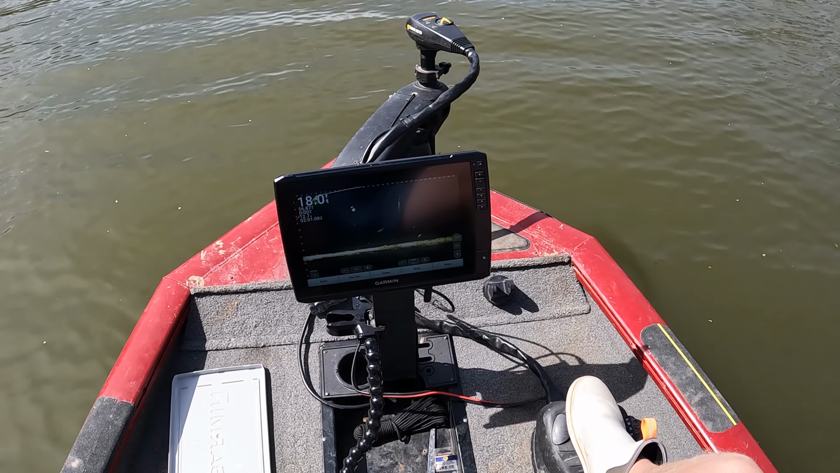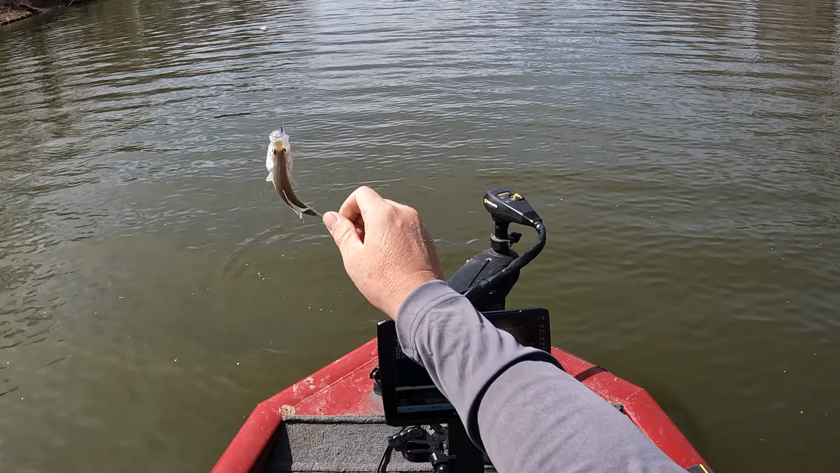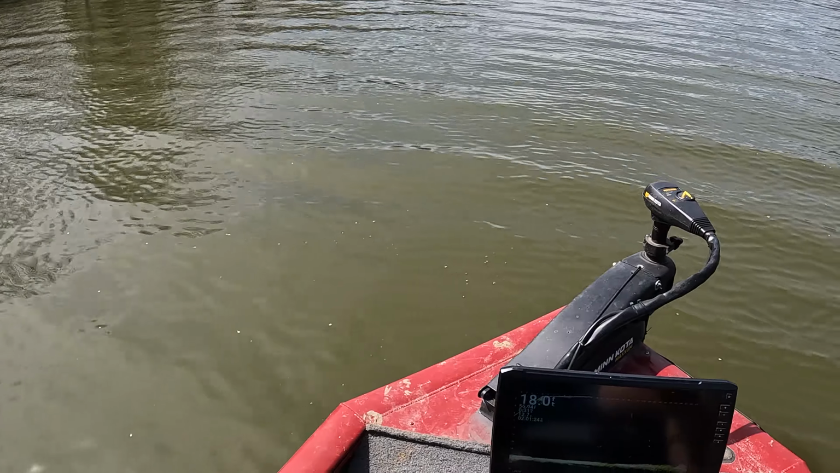Oh yeah, little guy, but he came at it hard. He looked bigger on the graph than he really is. I'm gonna let him go. He ain't very big. That's promising. That means they're getting aggressive. He came at it fast. Let's go find a big one.